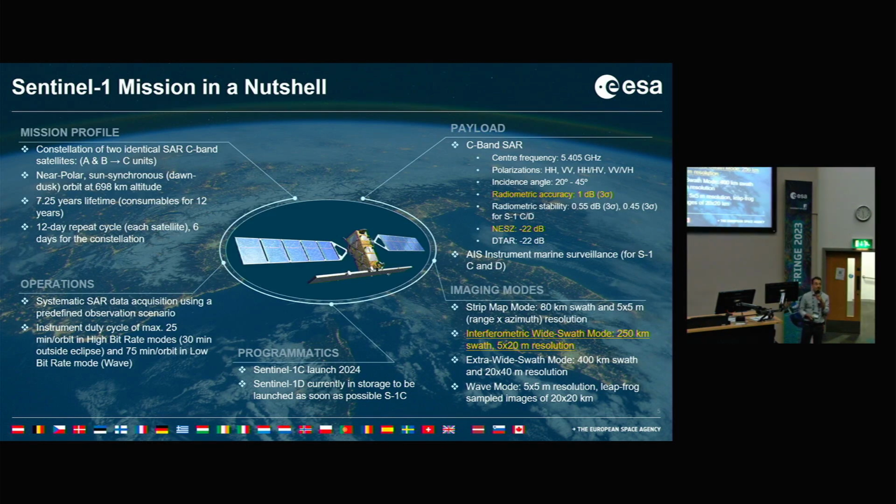In terms of programmatics, Sentinel-1C and D are ready. There are no developments anymore. Both of them are in storage, and we are just waiting for a launcher now.